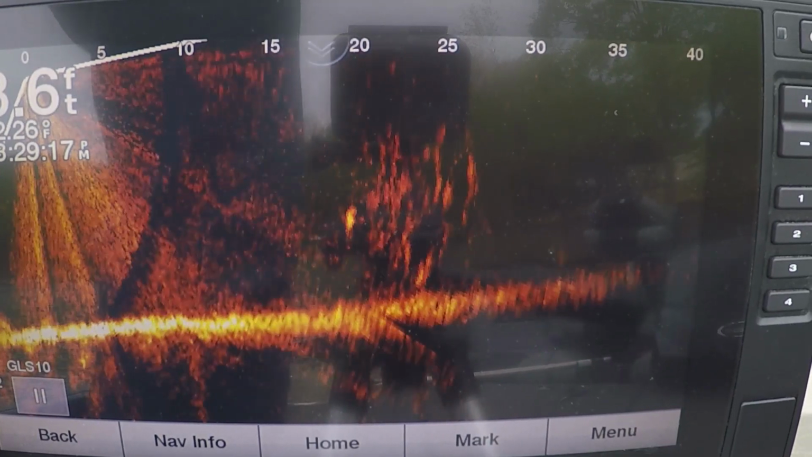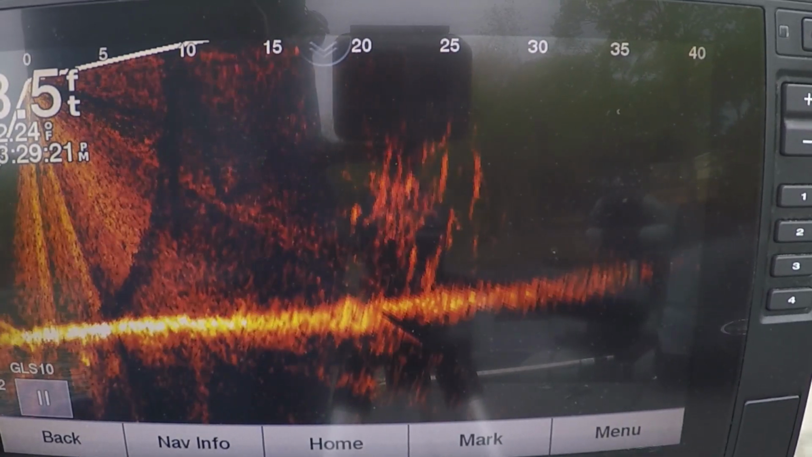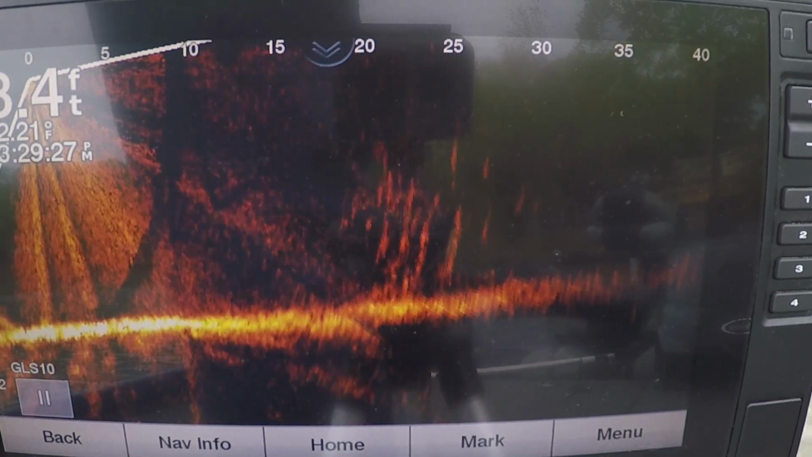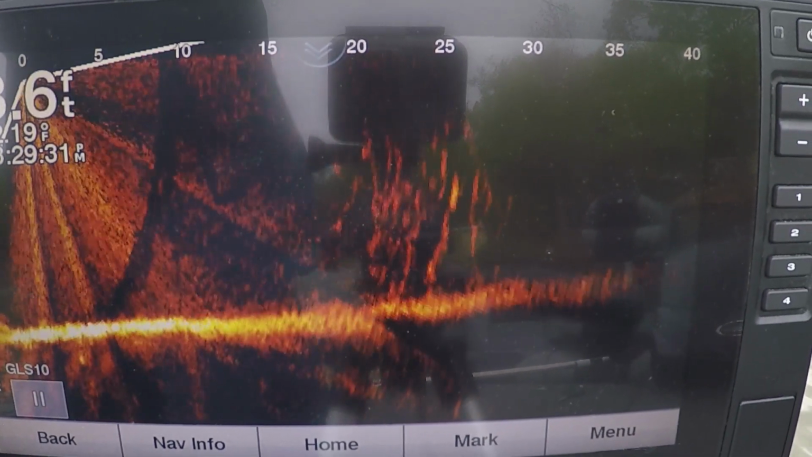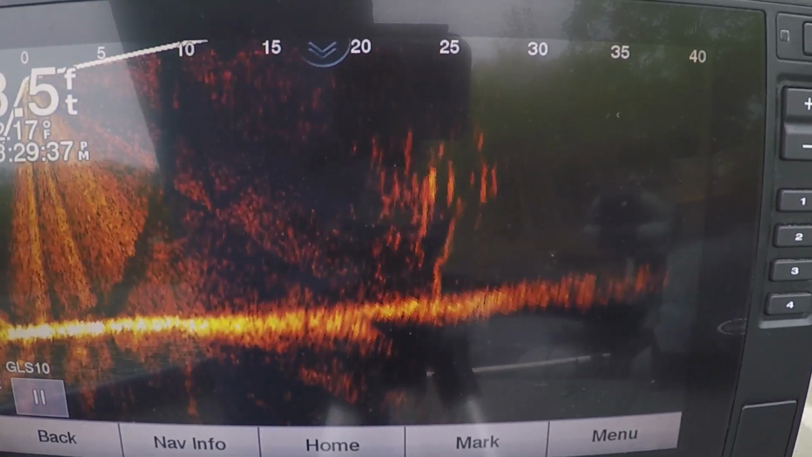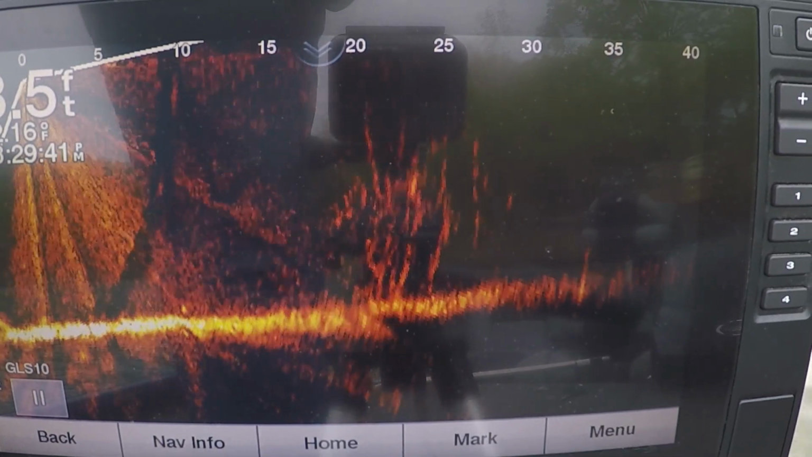Let's see if we can get some live action. Oh, he pulled my skirt down. Let's see if we can get him to hit me again. See them two, them dark yellow spots? Those are crappie. The wind's pushed me around just a little bit, guys. It ain't as bad as it has been. It's been the windiest few days I've ever fished, the last 2 or 3 days. It's been awful. We've had one front after the next.